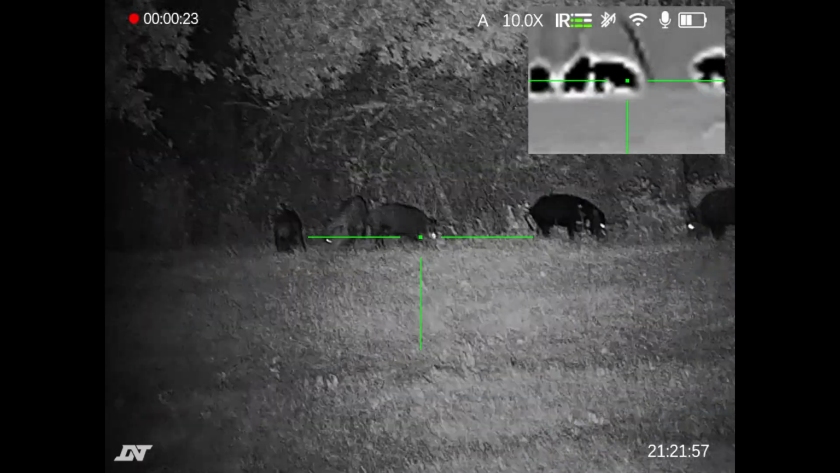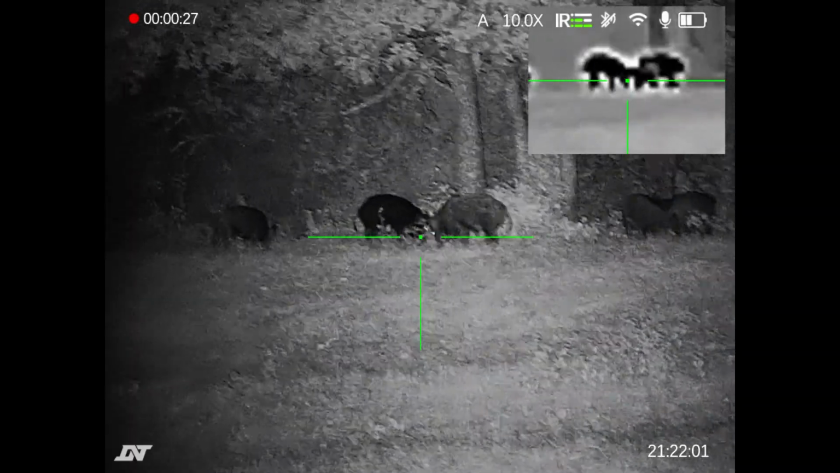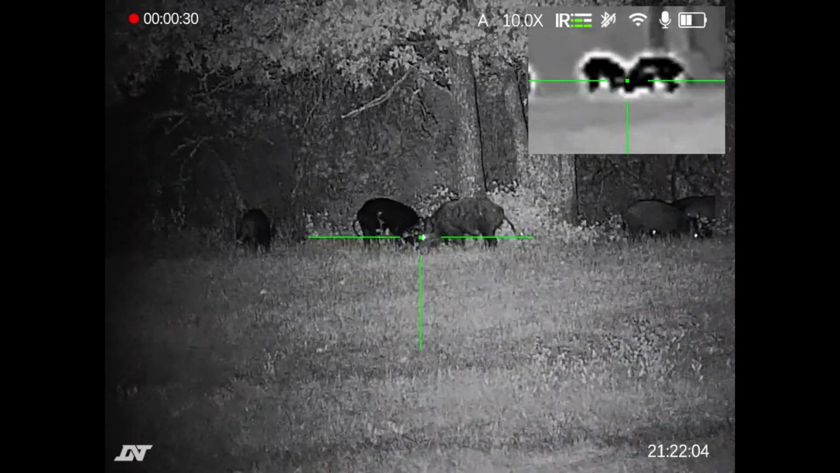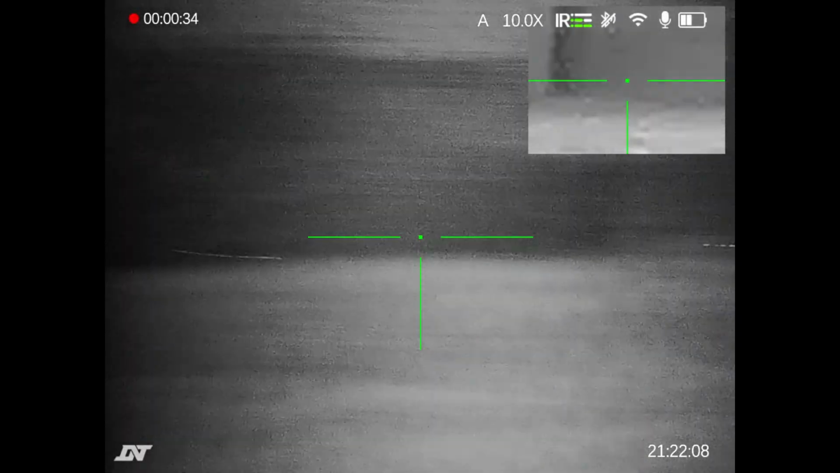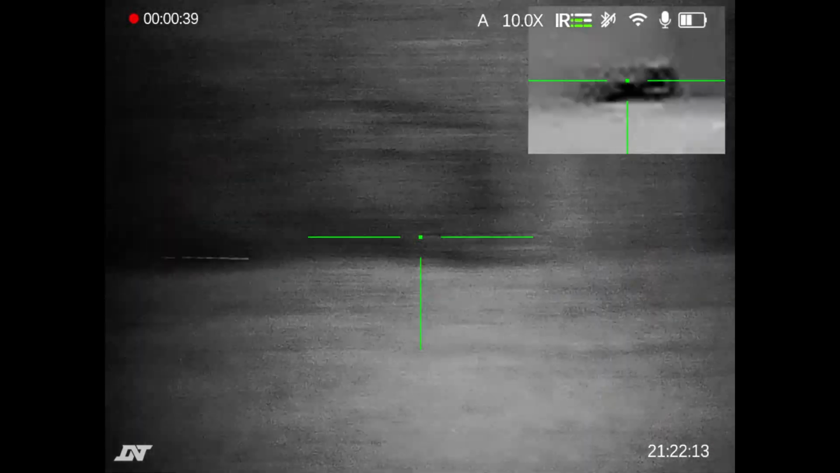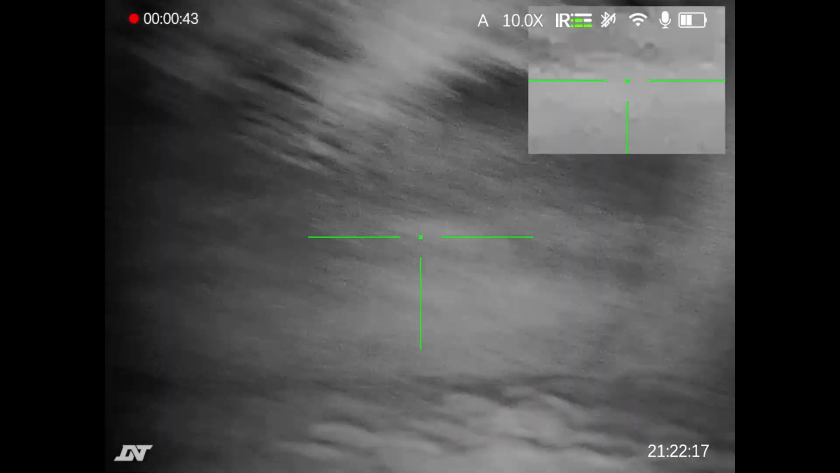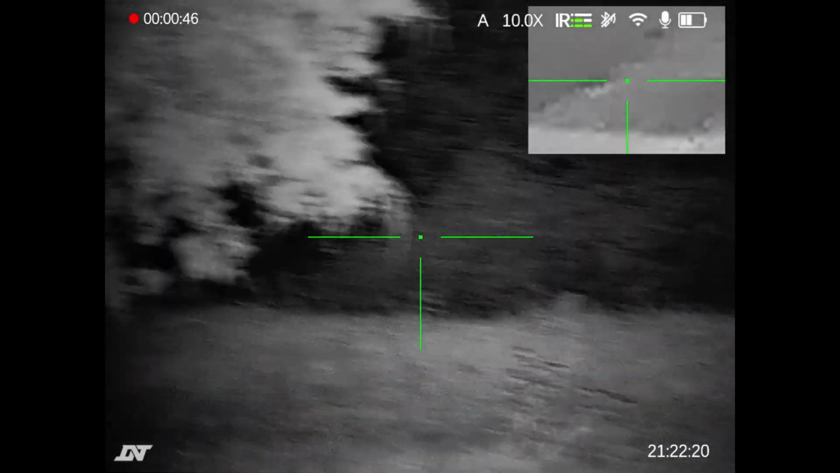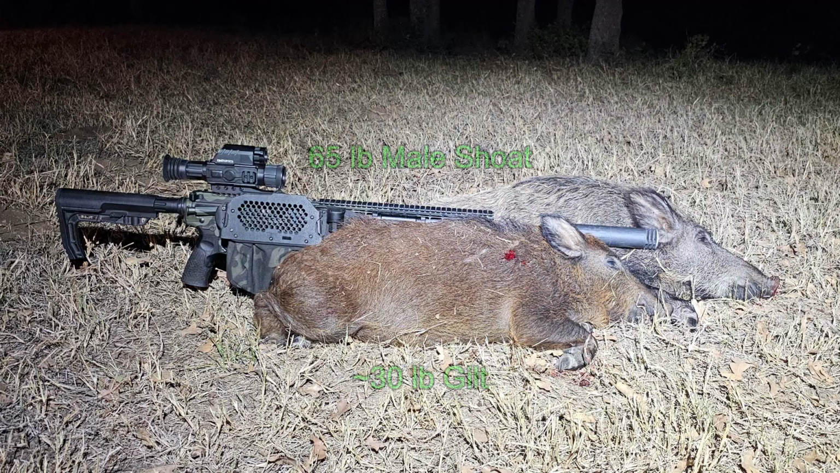I'm thinking I could get a twofer with one of these groups of these shoats. And these two line up right here. I drop one. I do pick up a runner. And I try to pick up this sow. There she is. And I lose her behind the foliage in the landscape. So I came away with a 65-pound male shoat and about a 30-pound gilt.